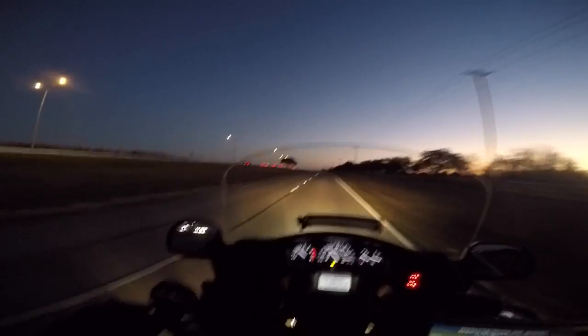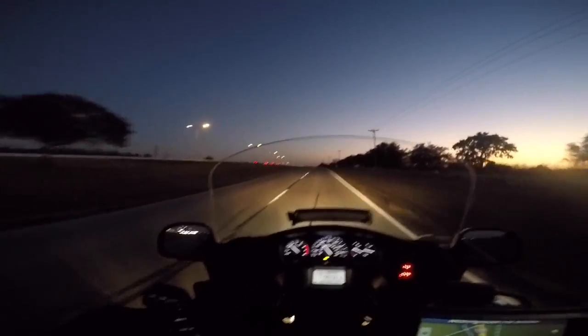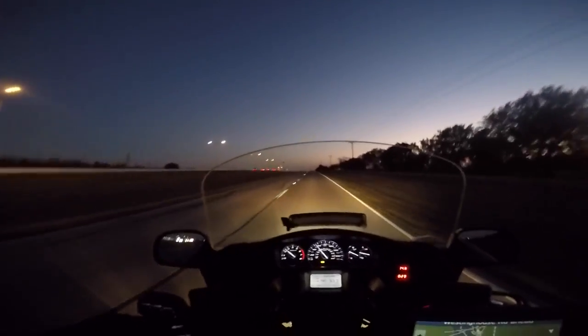This highway is just a mess. I stay off of it. I'll never get on it on the bike, but I have to get on it in a car because it's the only way to get to Dallas.